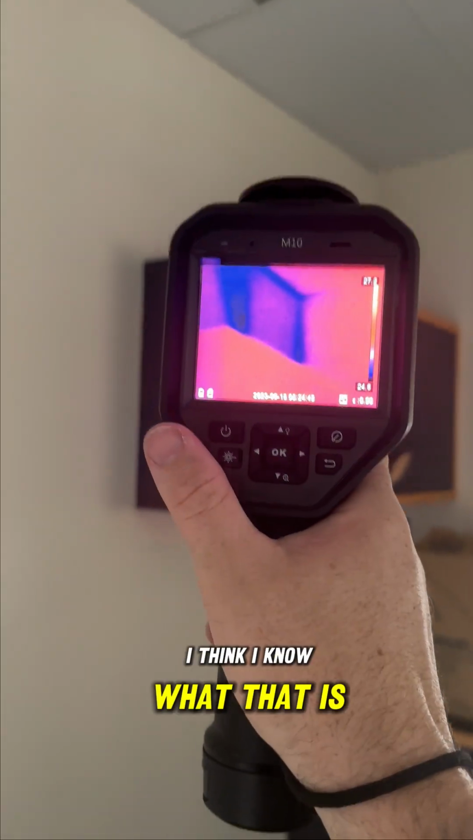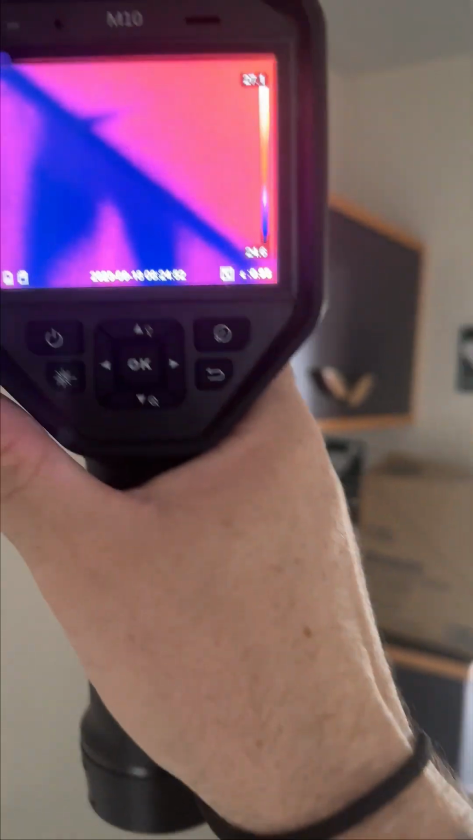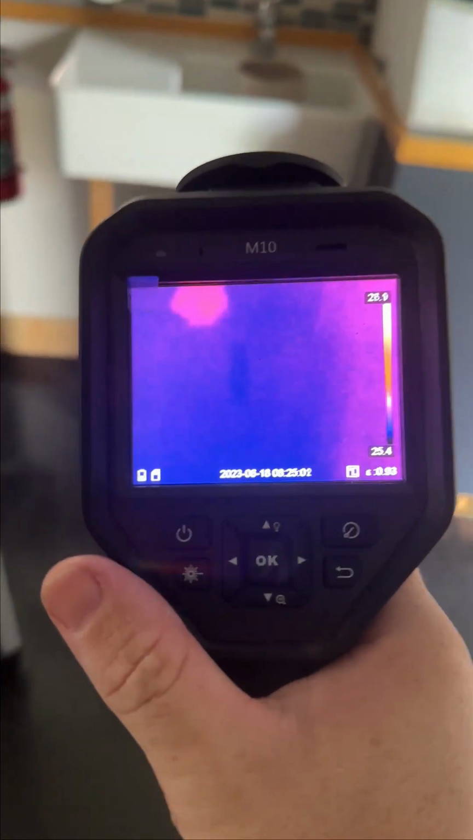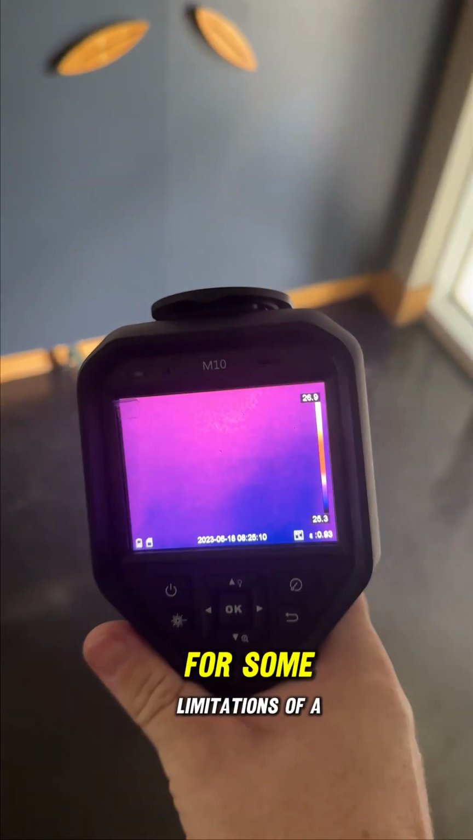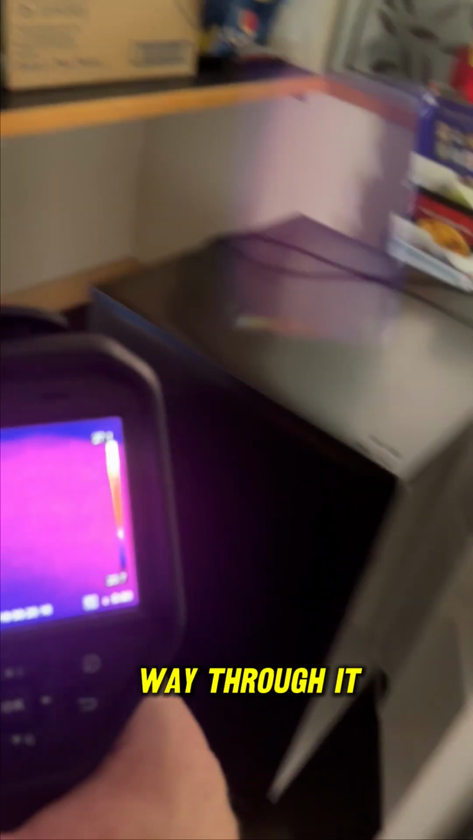I think I know what that is, but we have to take a bit more of a look because it could also be moisture. Always thinking of things that we need to take a bit more of a look at. And this place has had a bit of termite damage in the past, so I like to make sure we have a good look here. There's some limitations of a camera. We're not seeing through a cupboard. We can't actually see right the way through it.